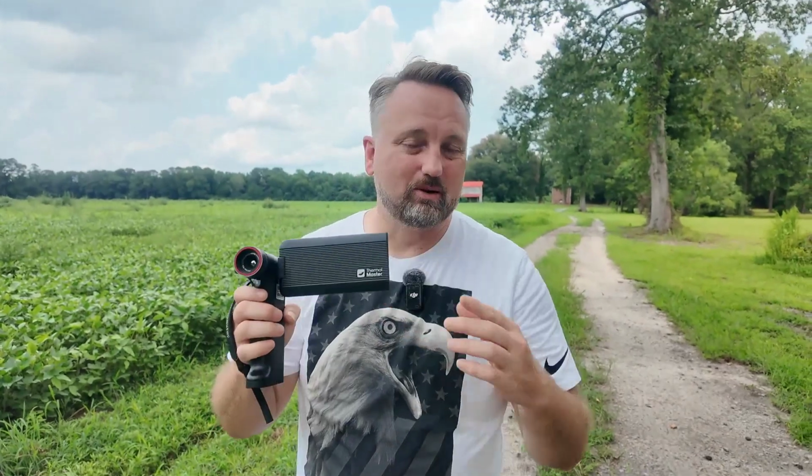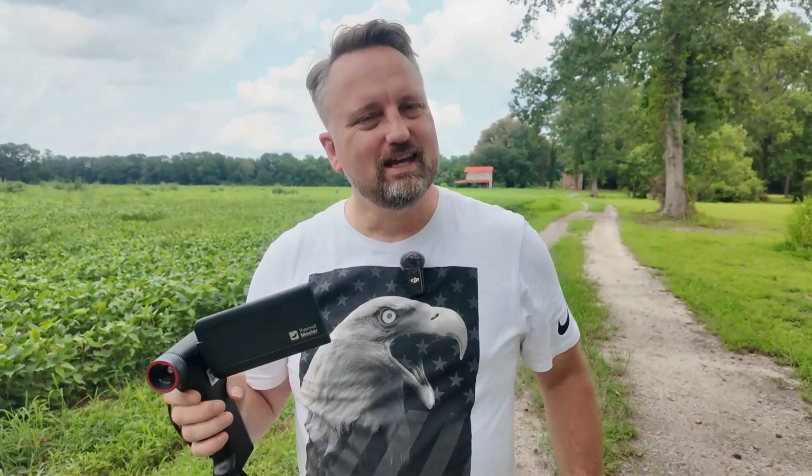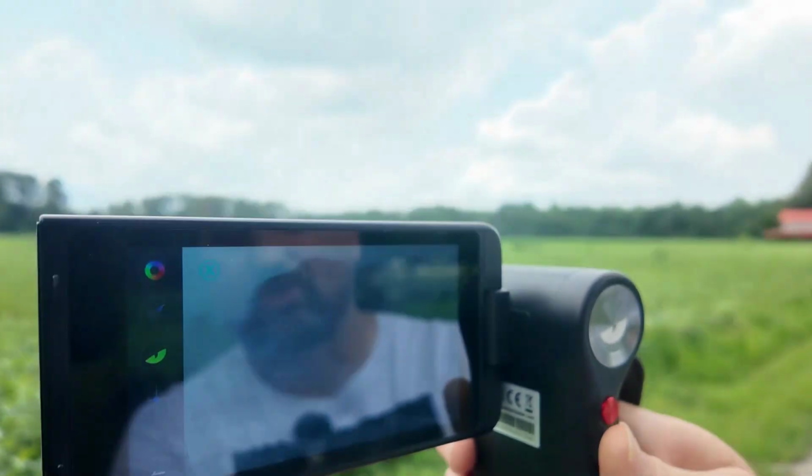All right, there's a running joke in my family that if you say, oh, let's go look at birds, it must mean that you're old. Now, I don't know if that's necessarily true, but check out this little gadget right here. This is an ultimate bird watching friend. This is a thermal imaging bird tool by Thermal Master.